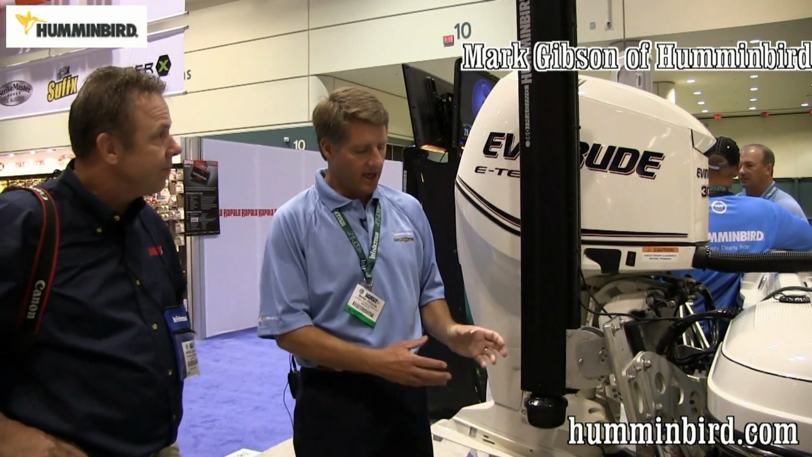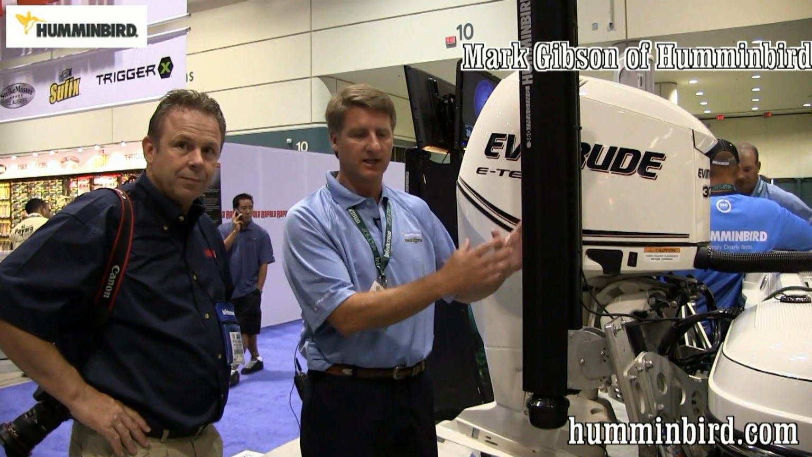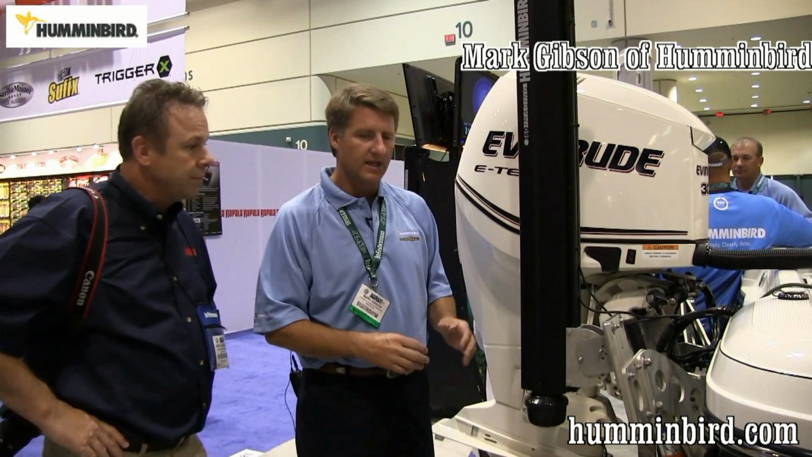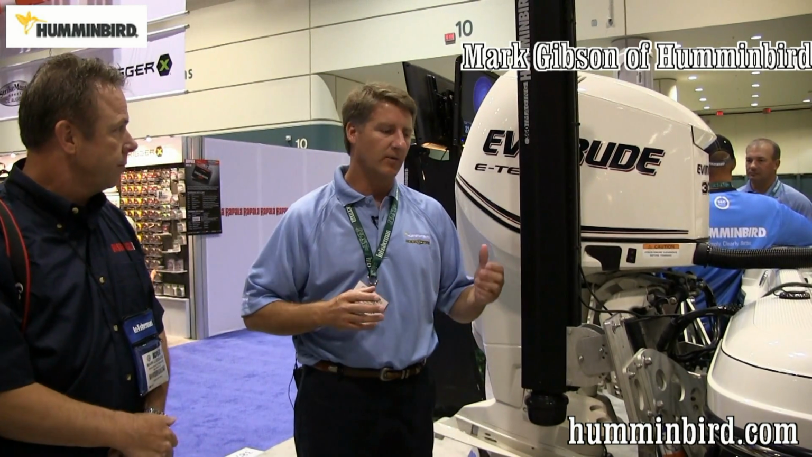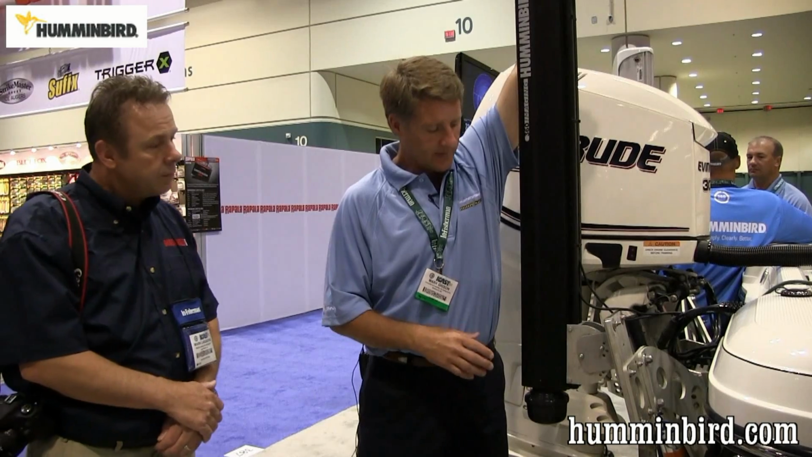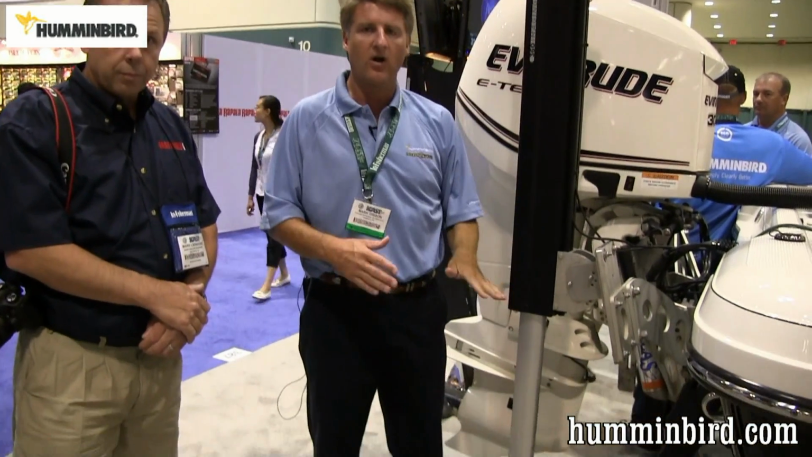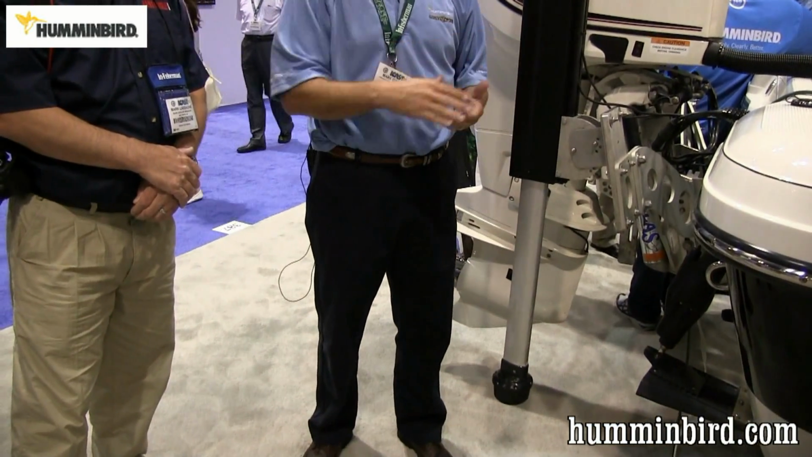Basically, you can see you've got the sonar pod here. This device here is designed to deliver that down in the water. So what 360 does, when you deploy it, it's going to give you a complete 360-degree view of the bottom. The key here is when the pod is deployed in the water, you get it low enough that it gets below the hull of the boat, and that way the signal can be shot ahead.